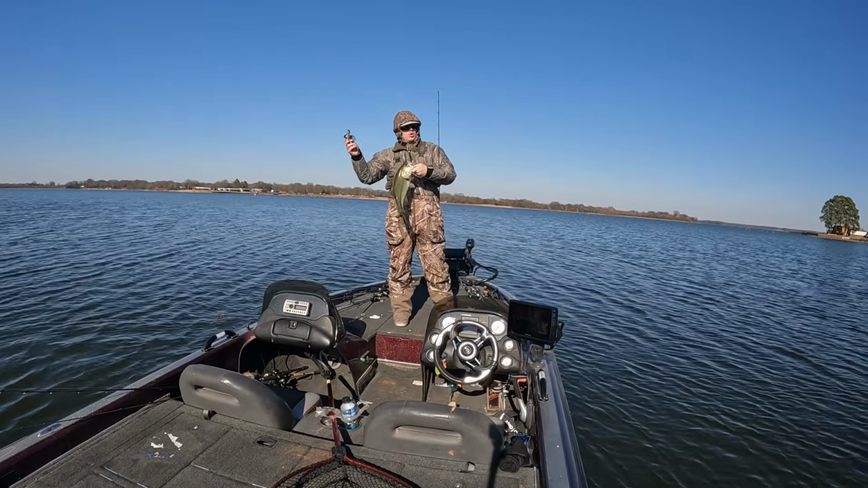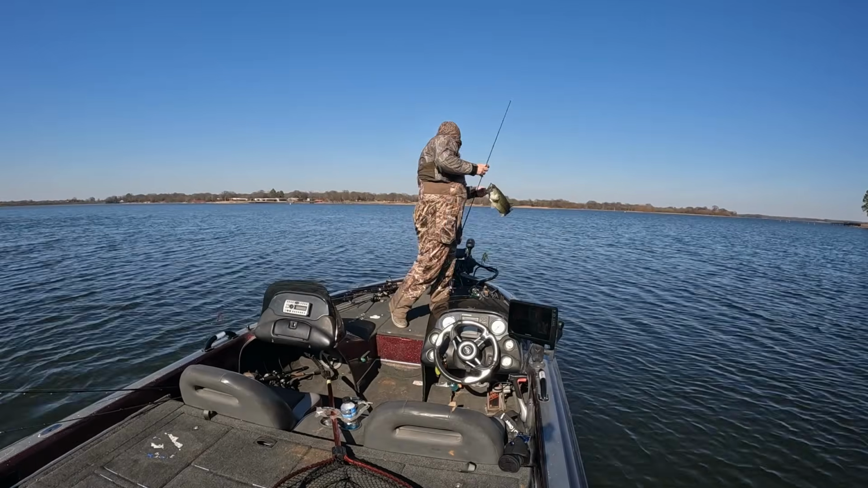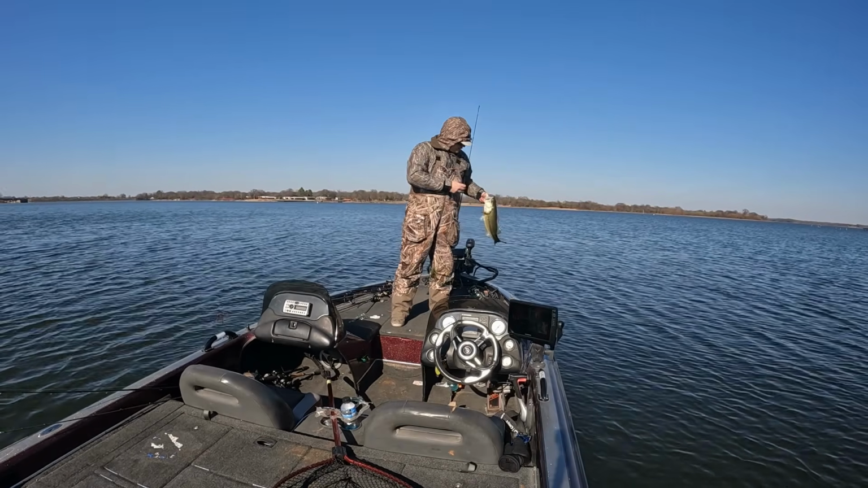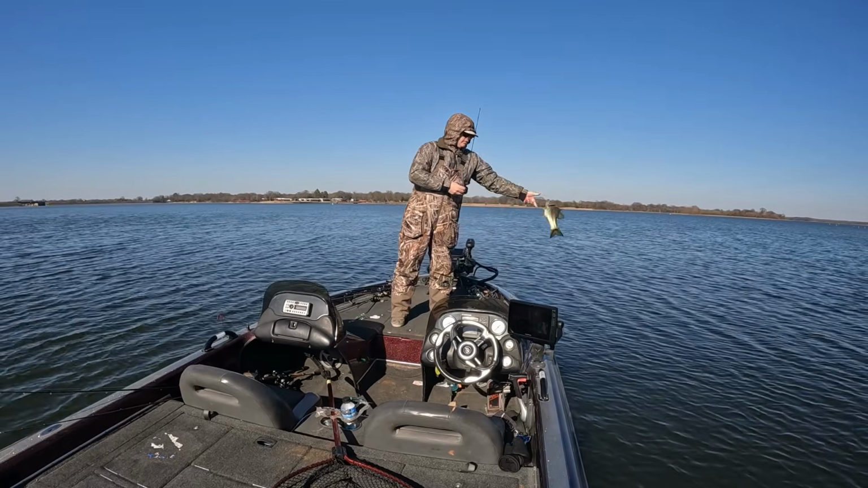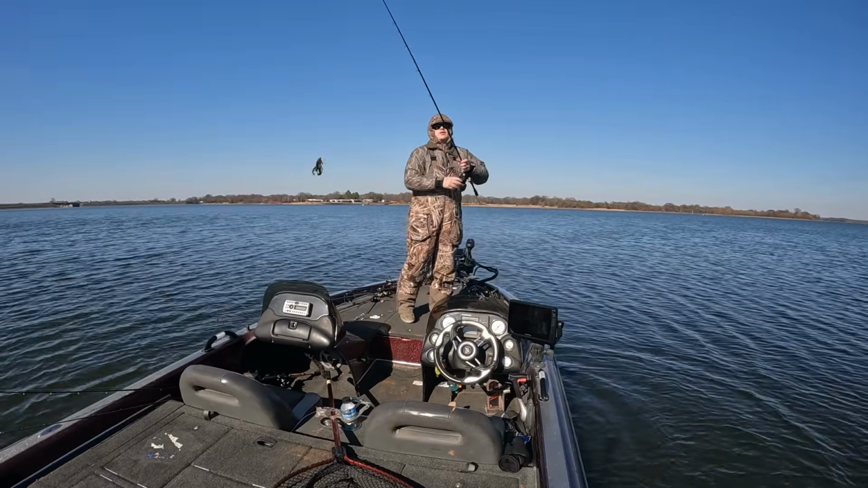That is a cold bass. Water temperature is currently 45 degrees. Nice solid 3-pound Lake Fork bass. Caught it underneath, of course, as you saw, that dock.